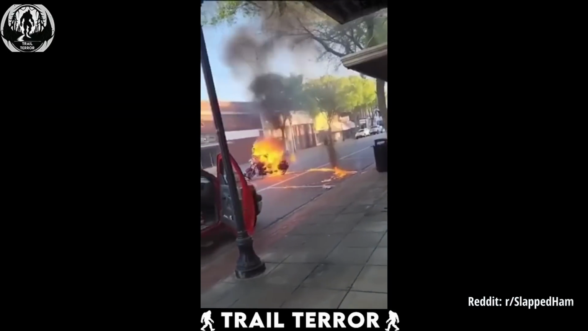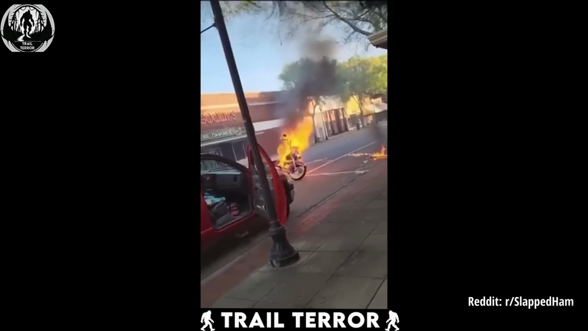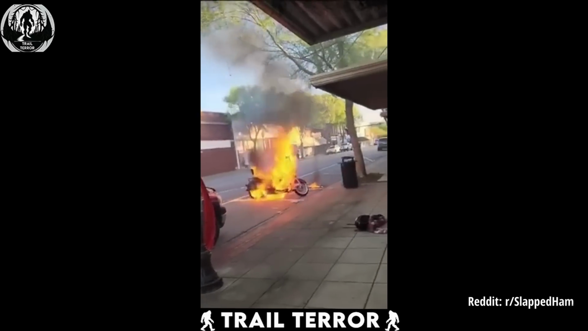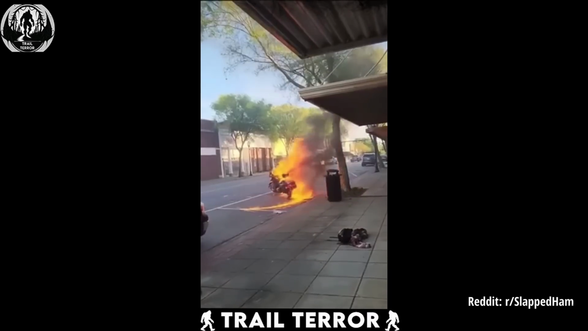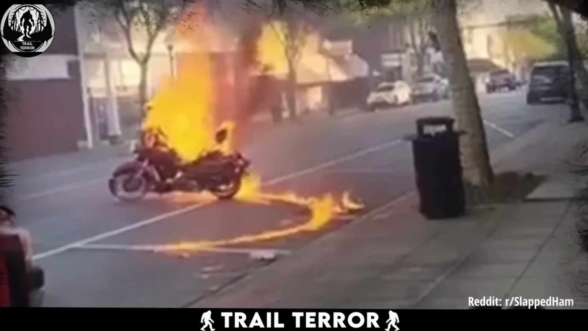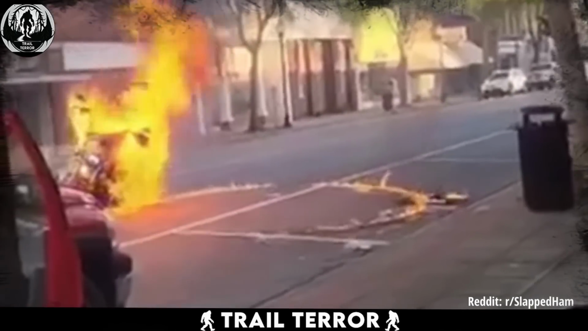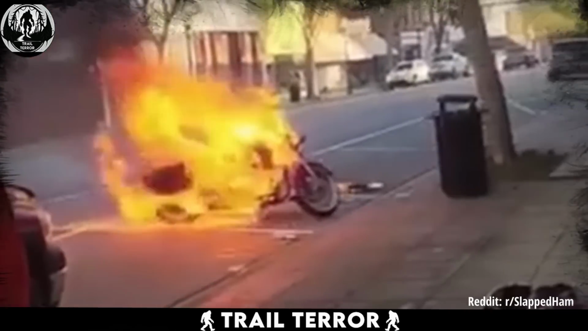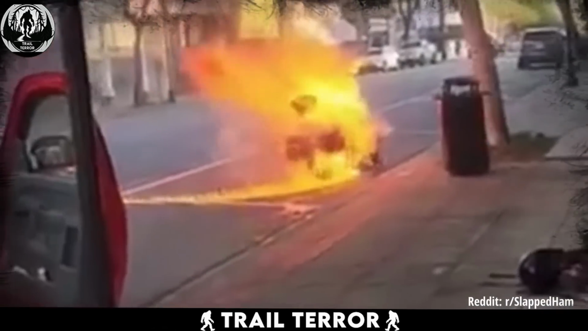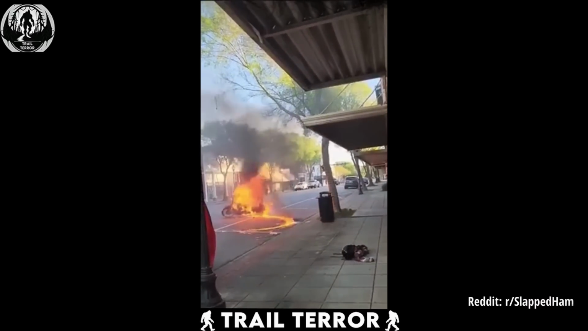It seems plausible that the rider, caught in this fiery chaos, jumped off just in time, leaving the throttle stuck and the bike still revving. Now, while it might not be the real Ghost Rider, the scene plays out eerily similar to how we envision it. If you squint just right, you might believe for a second that the legendary anti-hero himself is tearing up the street.